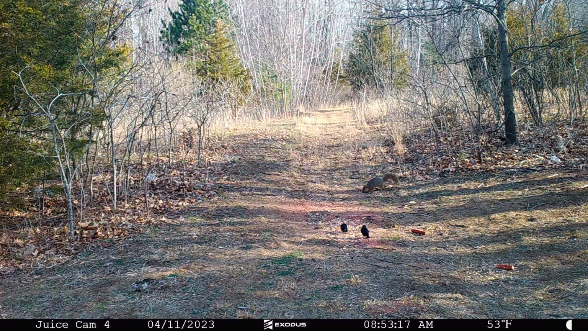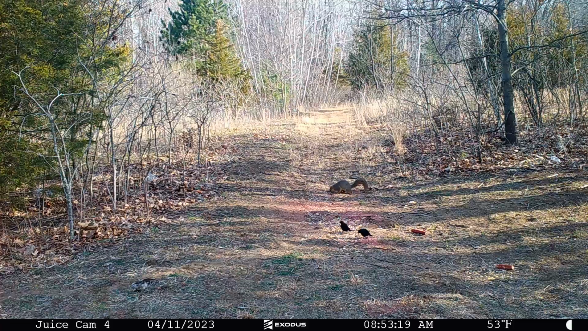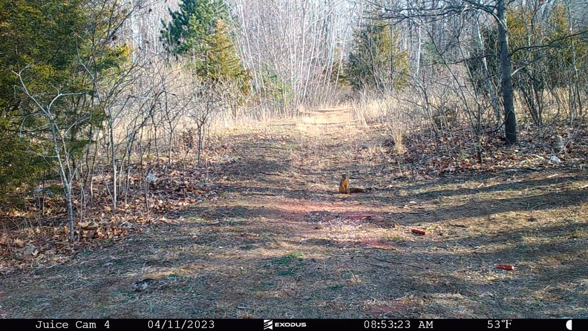If you're expecting perfect, at least for my camera, I did not get perfect. And I wouldn't recommend this if you're looking for the highest quality video. If you're looking for a great scouting tool where you can tell if it's a buck or a doe, how many points it has, I think you'll be able to do that. But if you're looking for top-notch quality, this is not the camera for you.